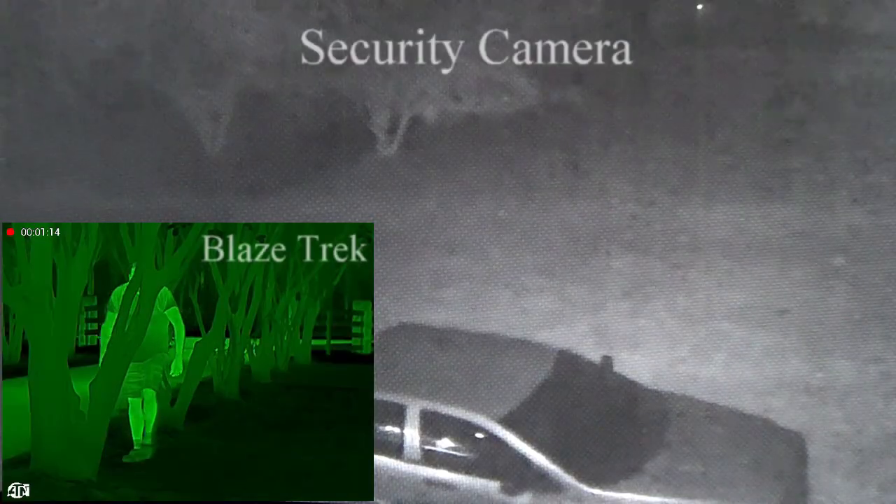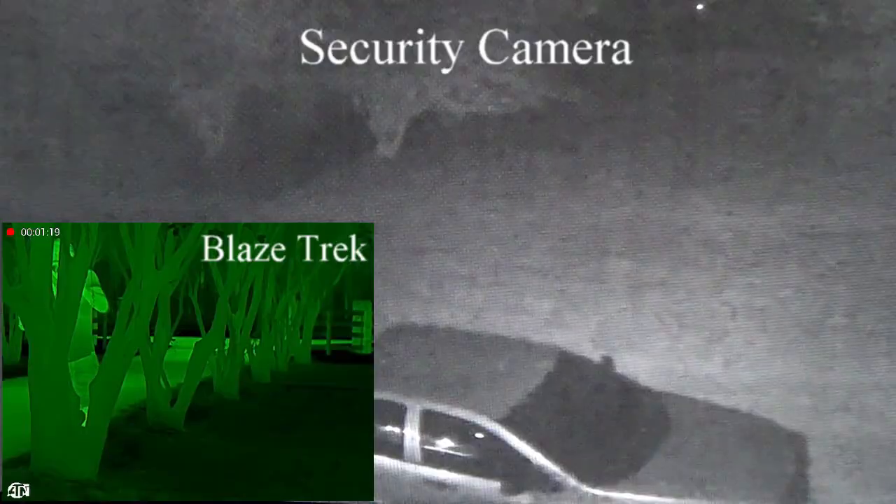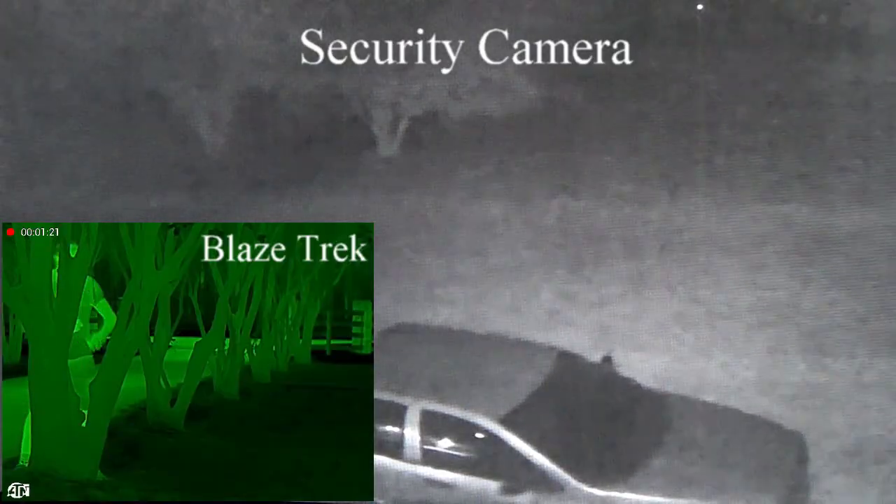Here we got an intruder sneaking up through all those trees. With the BlazeTrek, it's just completely clear. On the security camera, you don't see him until he gets all the way to the top tree. And even then, look at the difference here.